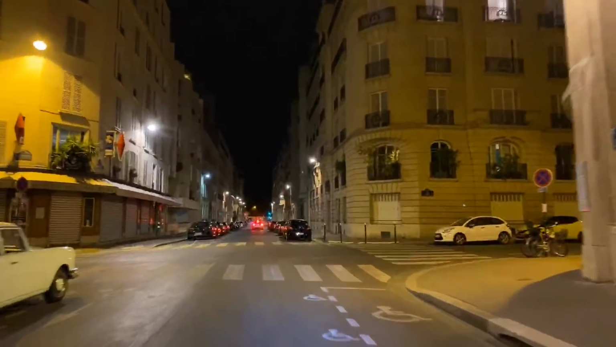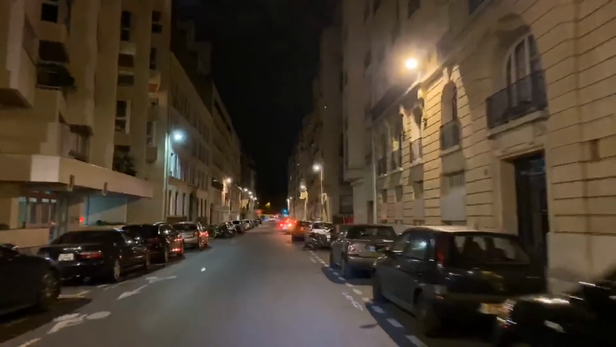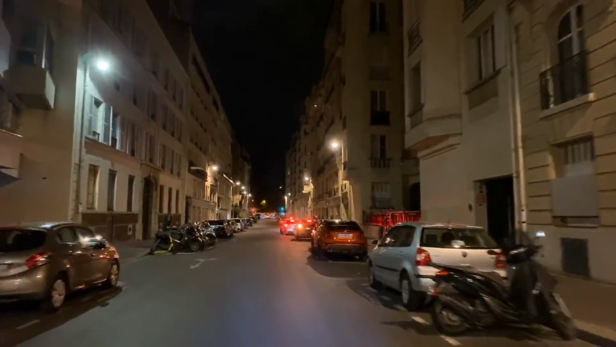You want to talk about quiet? These residential parts of the 7th arrondissement, crazy quiet.